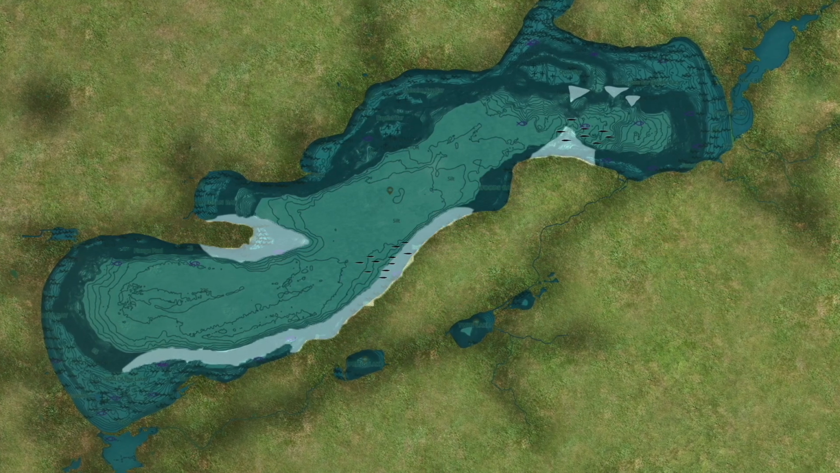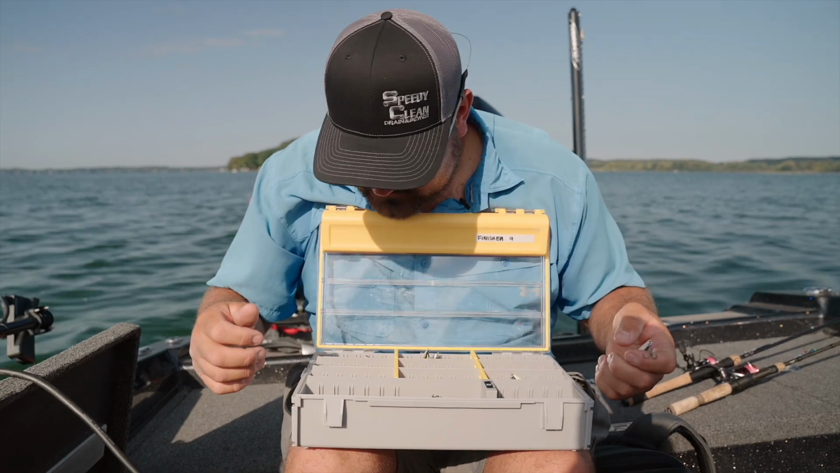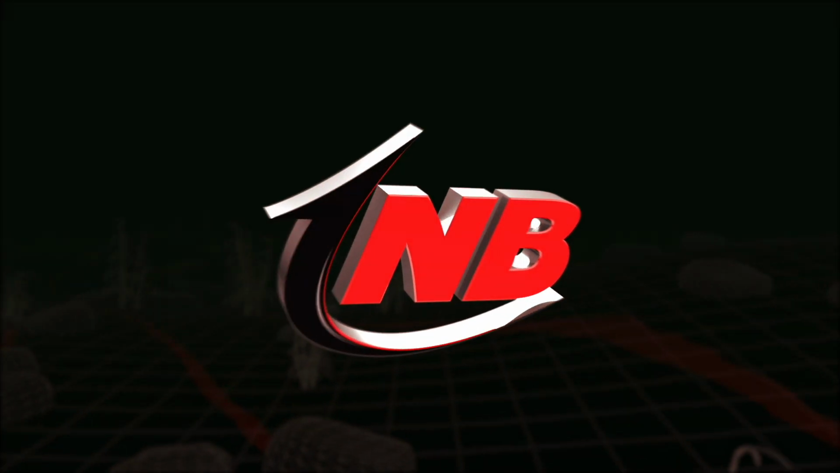So they become more accessible, maybe 50 to 90 feet of water instead of 150 feet out in the abyss, which allows you to throw some of the walleye baits at them. If you haven't come fishing here, you definitely got to come out and try these lake trout.